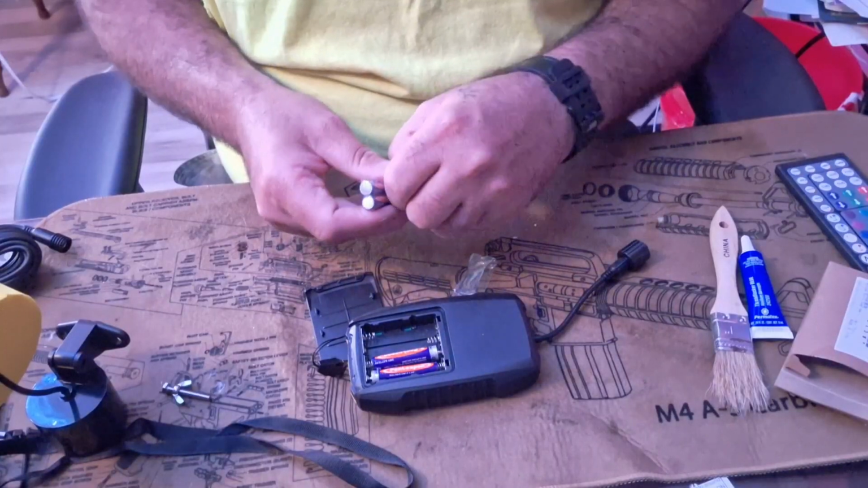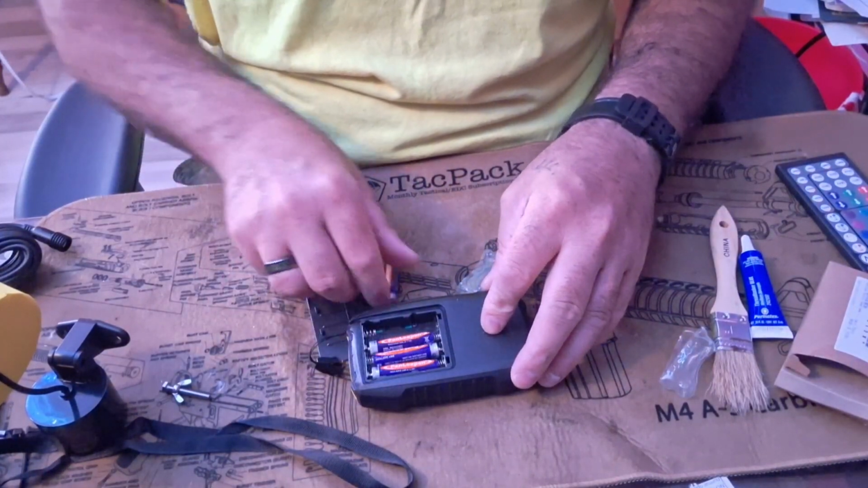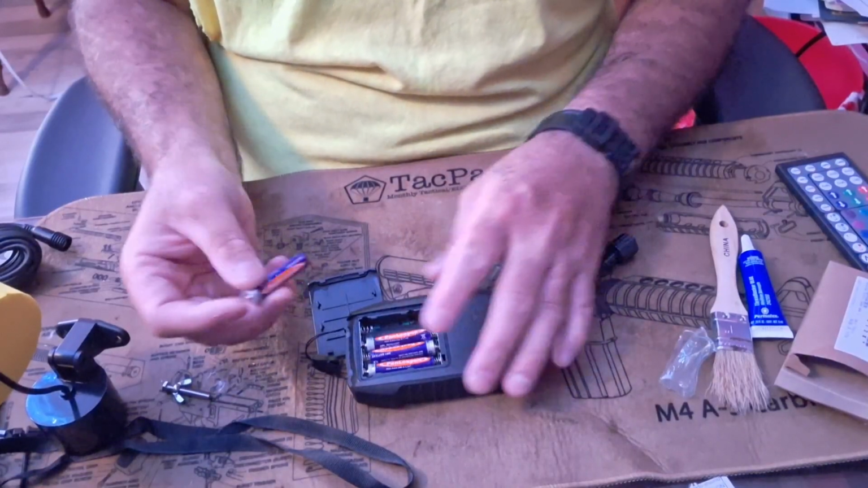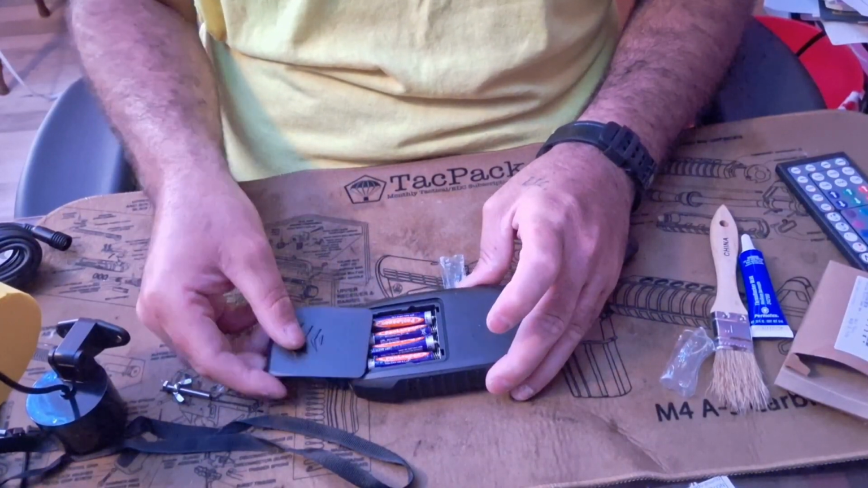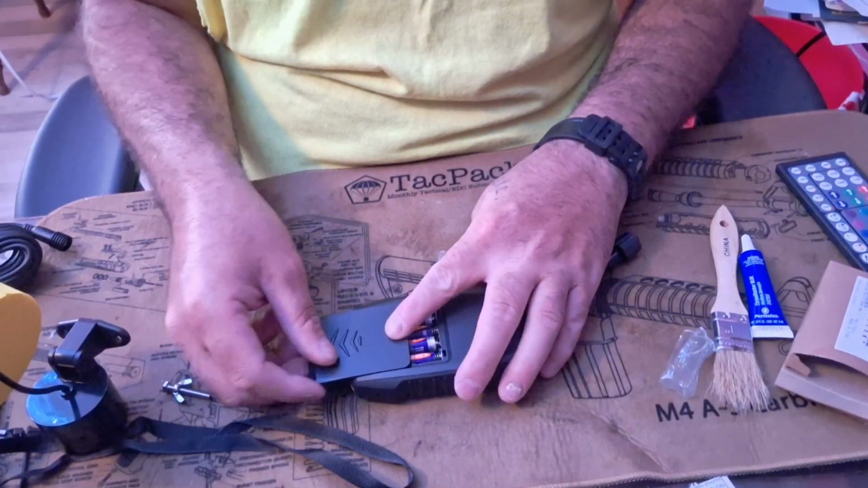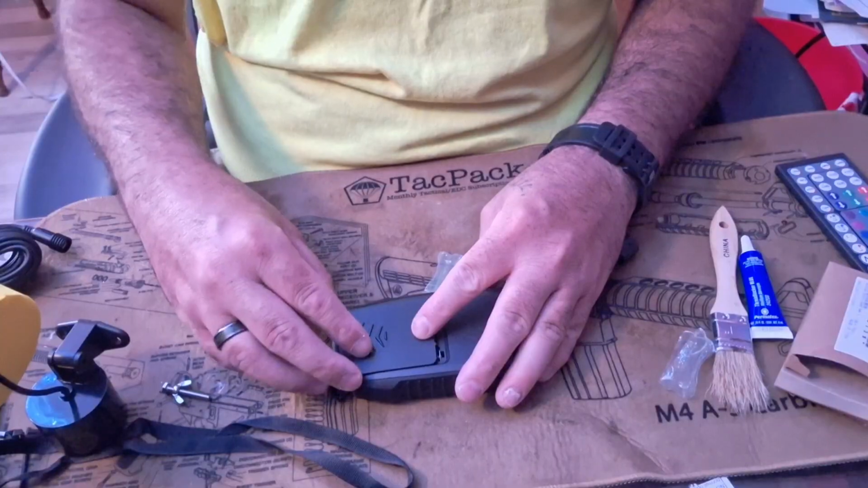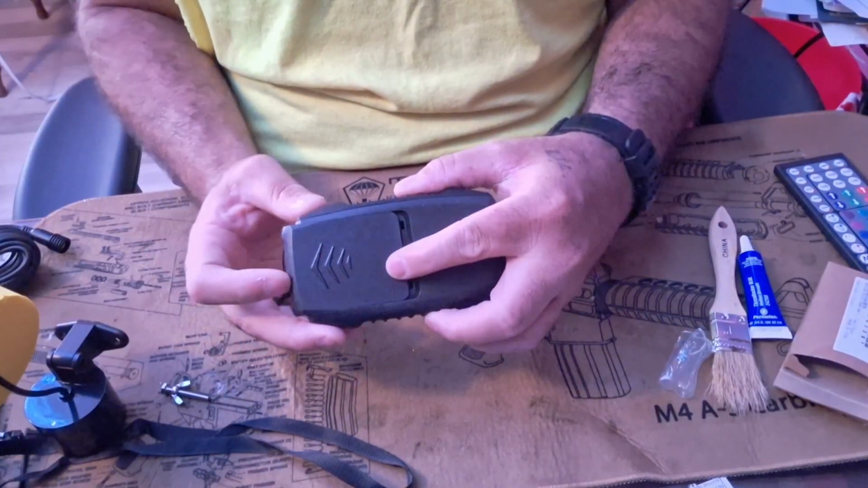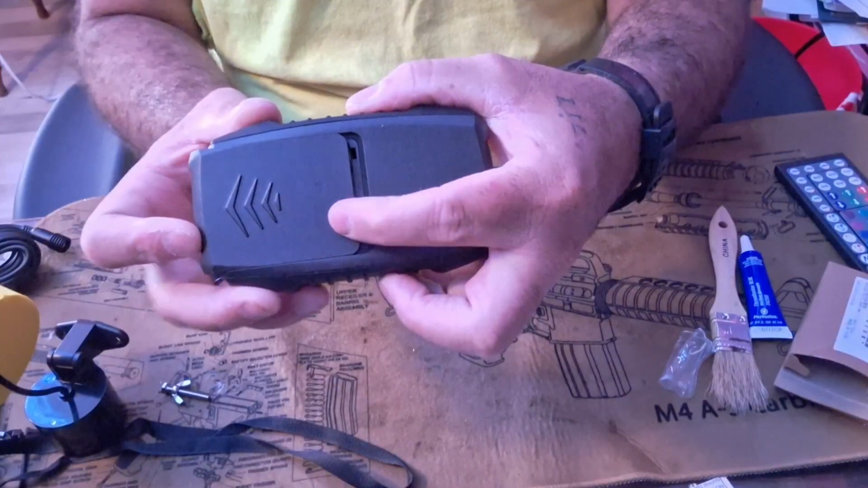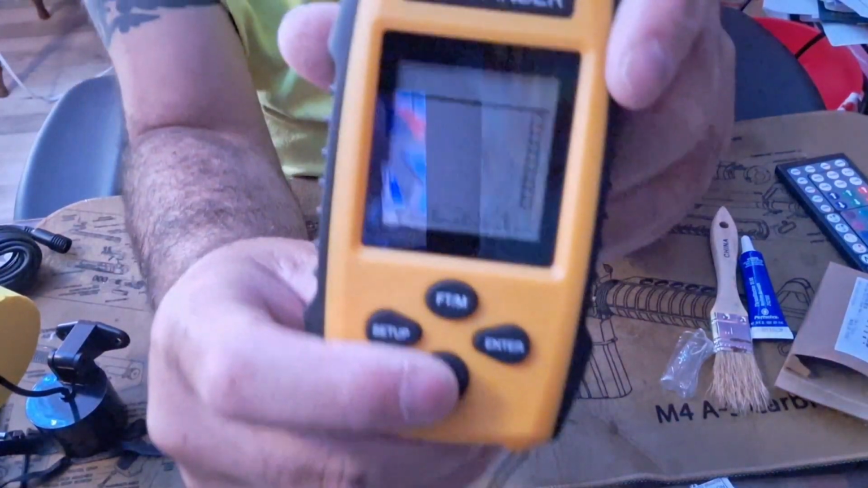Now I do hope to be doing a lot of fishing this year, so I will probably need to test out how long these batteries will last. So this actually doesn't start at the end. It starts about right there and then locks into place. Let's get it turned on.